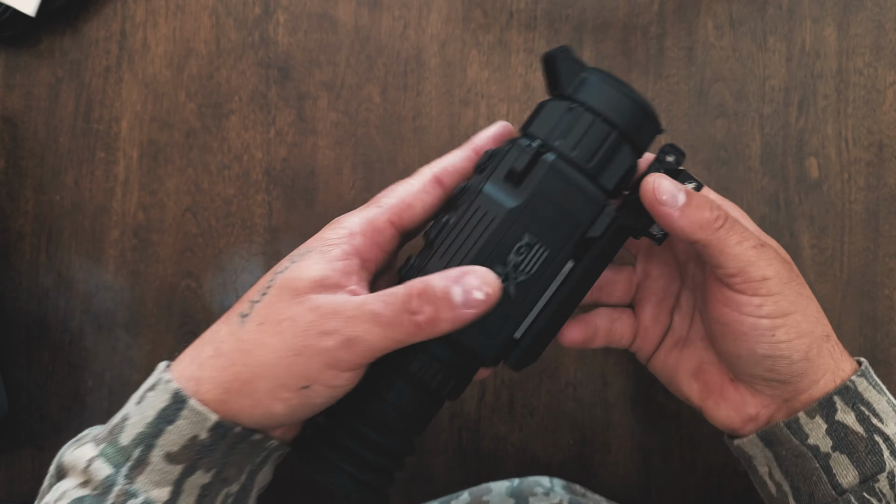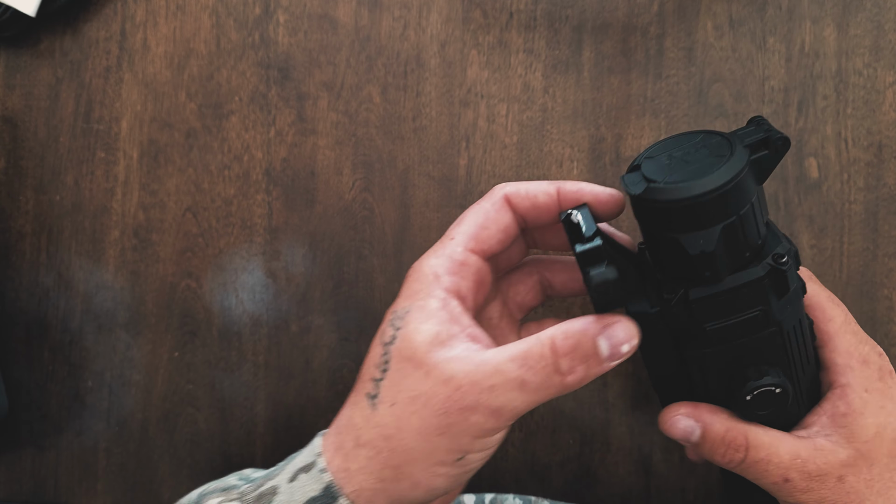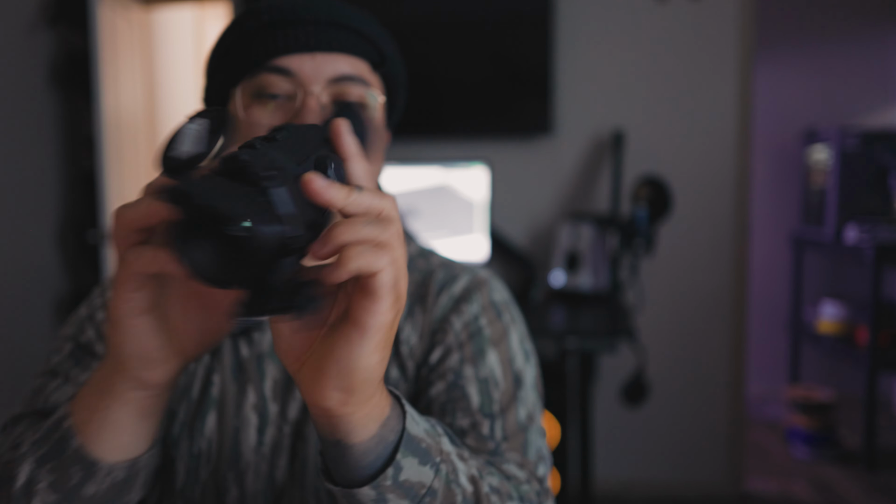Yeah, so let's talk about all the specs and features in depth. Now that you've seen what comes in the box, let's go talk about it. The AGM Rattler V2, specifically the 19x256, is their base model thermal. This isn't a professional thermal. This is for people that are just getting into thermals.